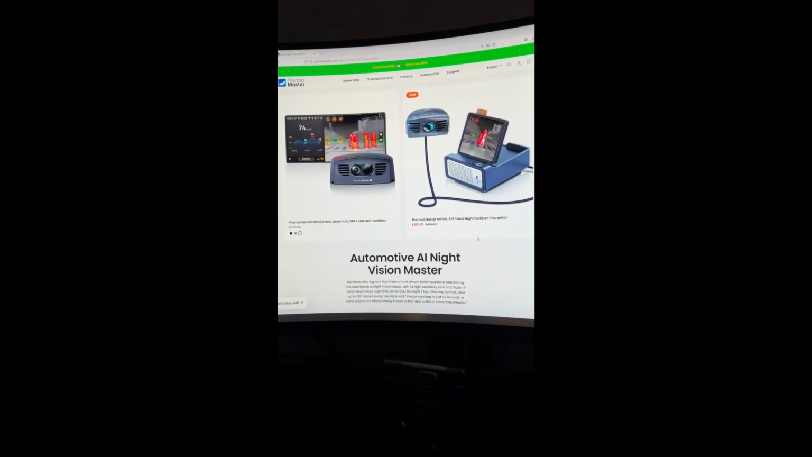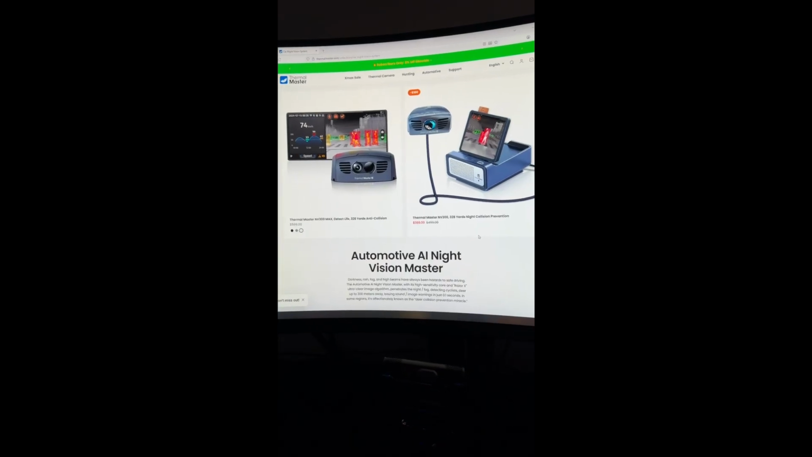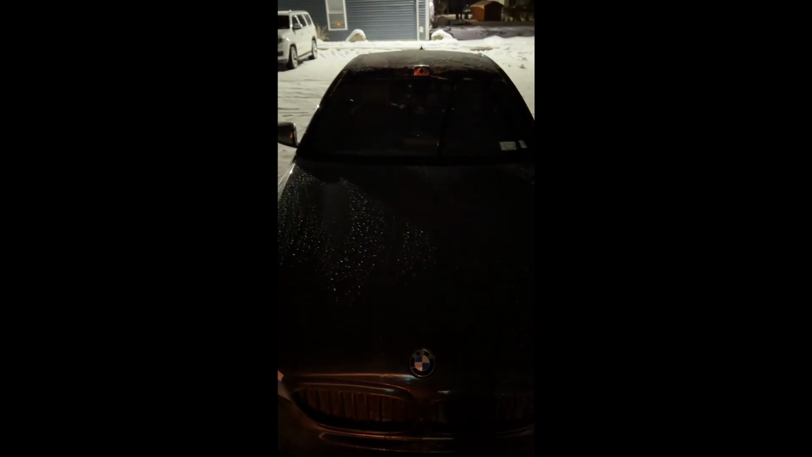So I'll take you guys outside and show you how I have it mounted in my car, kind of take a look at it. So there is the camera on the exterior of the car. It's mounted on the roof. Sticks up a little bit, but I think you could probably mount it down in the dash if you wanted to, but I love the snow. If you mounted it lower, you're not going to be able to see as far.